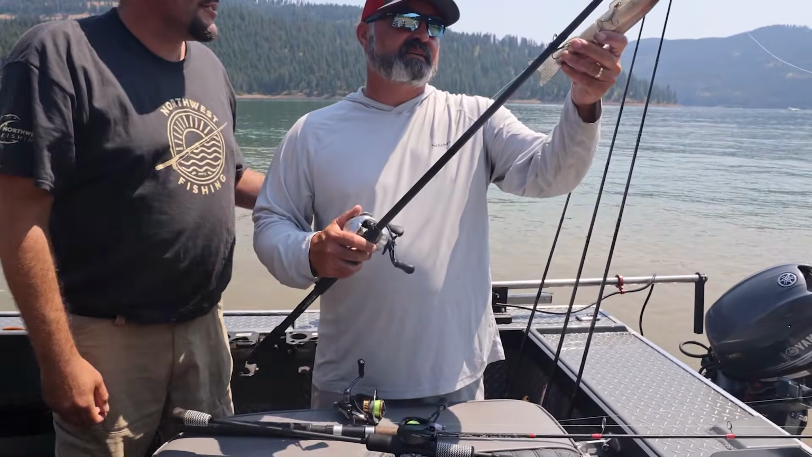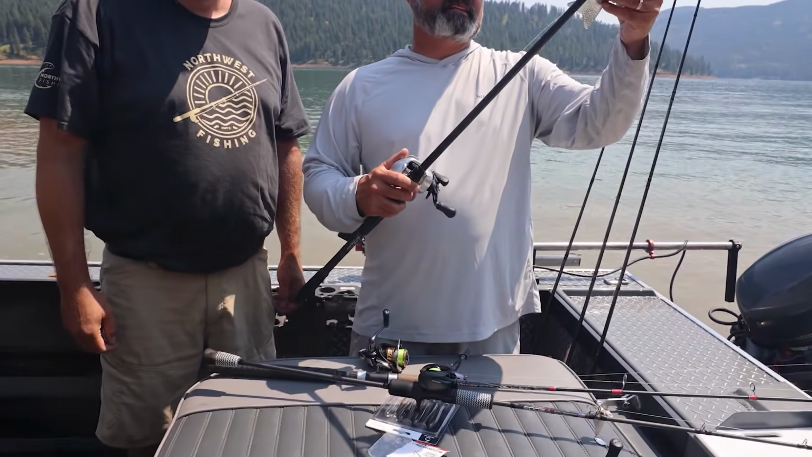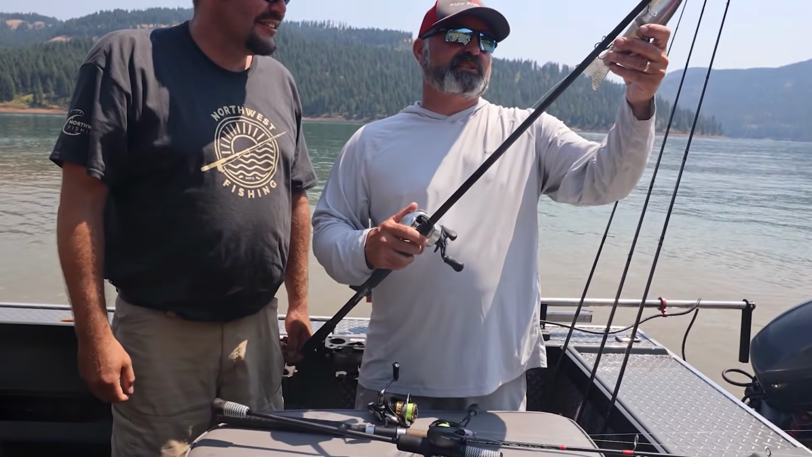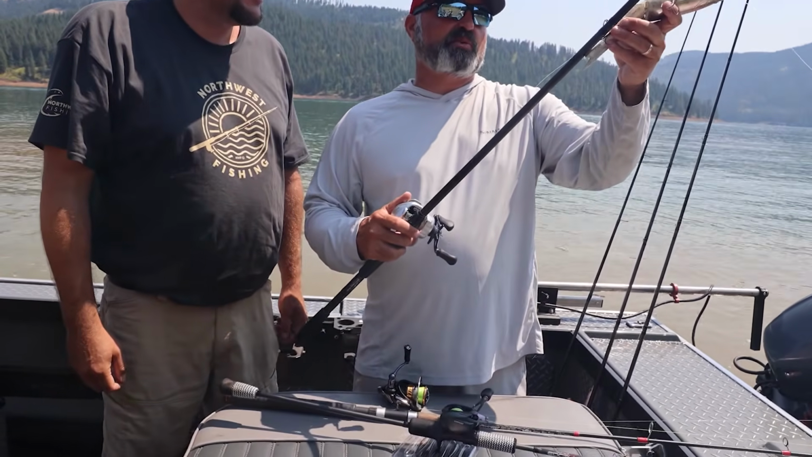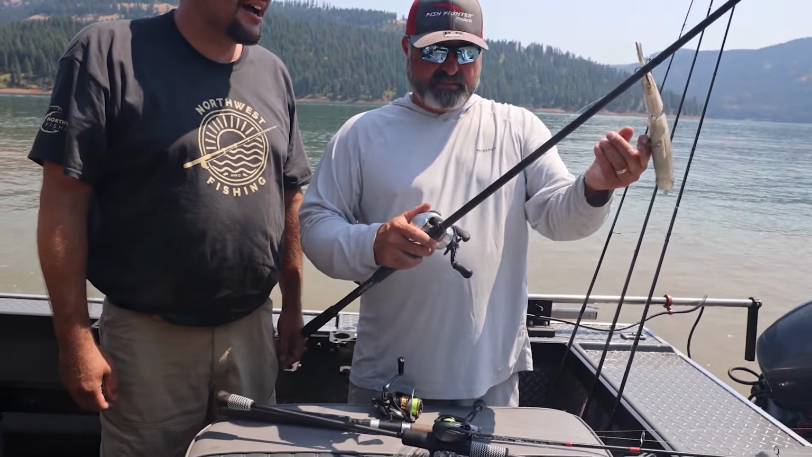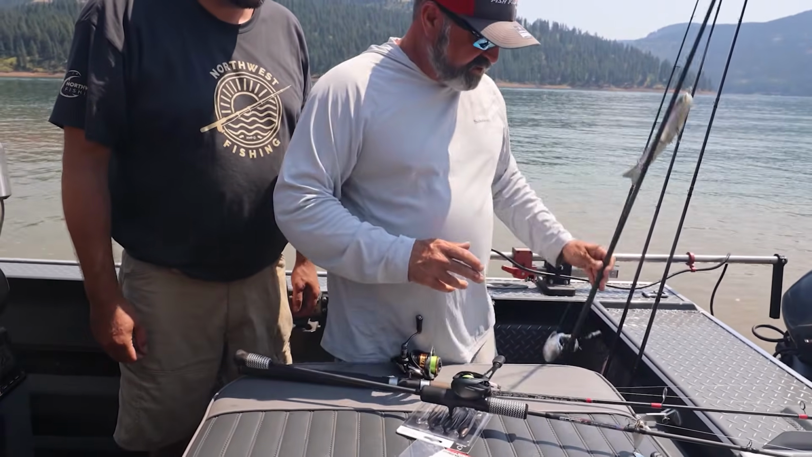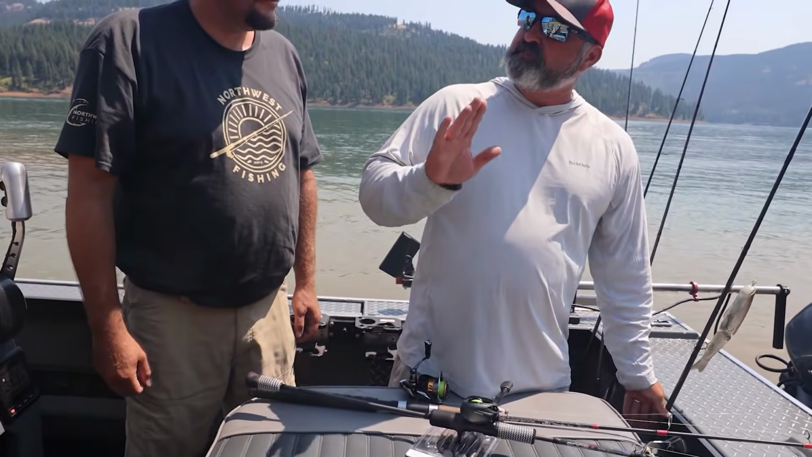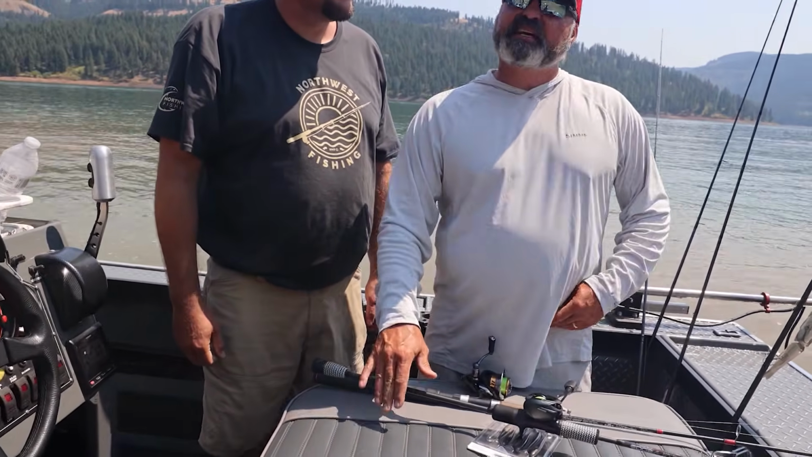So why are they chasing after these big rainbows and kokanee here in Dworshak? That's what they eat. That's how they get so big. Population of 1 billion kokanee. When we fish for kokanee, the limit is 25 per person. Holy cow. Yeah. And my dad, who's going to join us when we go kokanee fishing, is the kokanee master. Last time he was up here camping with his buddies, he said in 5 days they caught 500 kokanee.